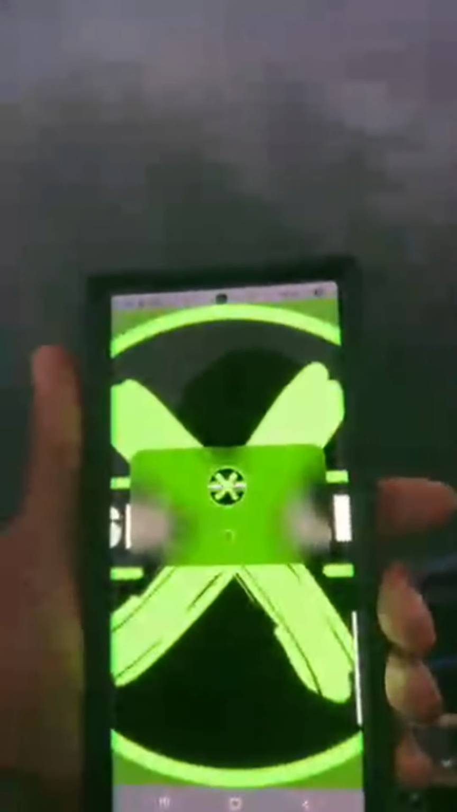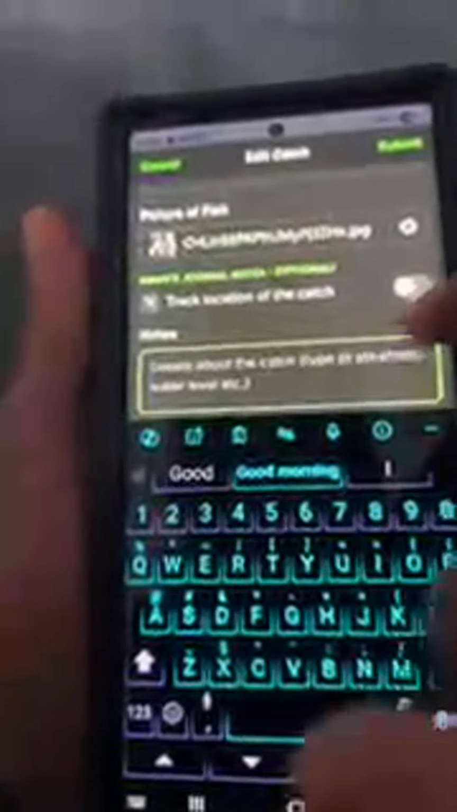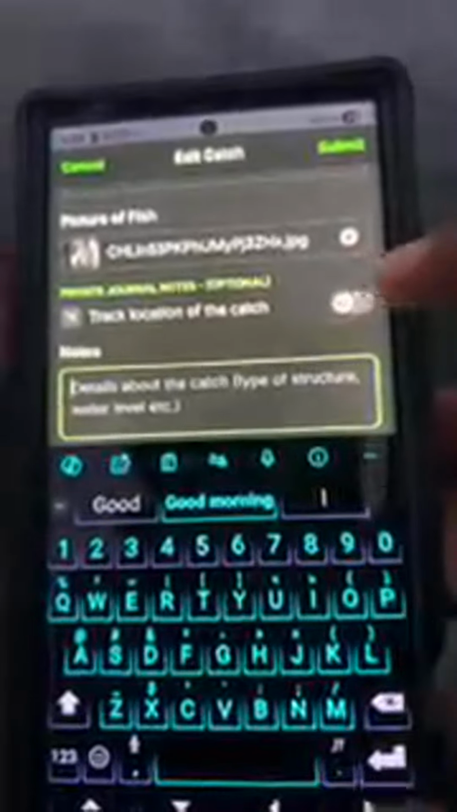So we're going to go back to the journal. I put in pounds in there because I didn't have the weight. But now we're just going to go in here and edit the existing entry because I didn't put the picture. So we're just going to click on that, click edit. And now we can go back and choose the picture of fish. I took a picture this time, so we're going to add that picture. And this is where I can put the details that will be entered into the journal. Then we're going to turn the location on so it'll track the location.